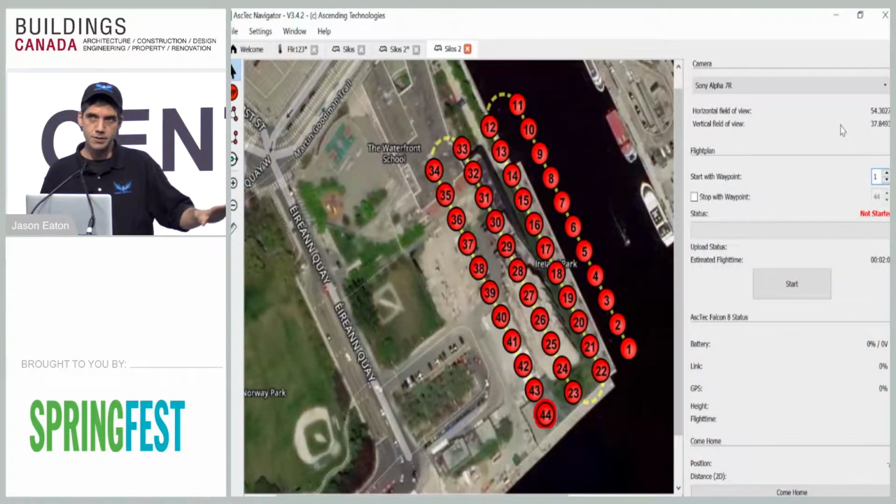This is what we use as a ground station. So if we're flying a roof, say, it's an automatic pattern. It takes its pictures automatically. It records the GPS locations to each photo automatically. And it flies it rather quick. I've flown a lot of different machines, and this one just goes really, really fast.